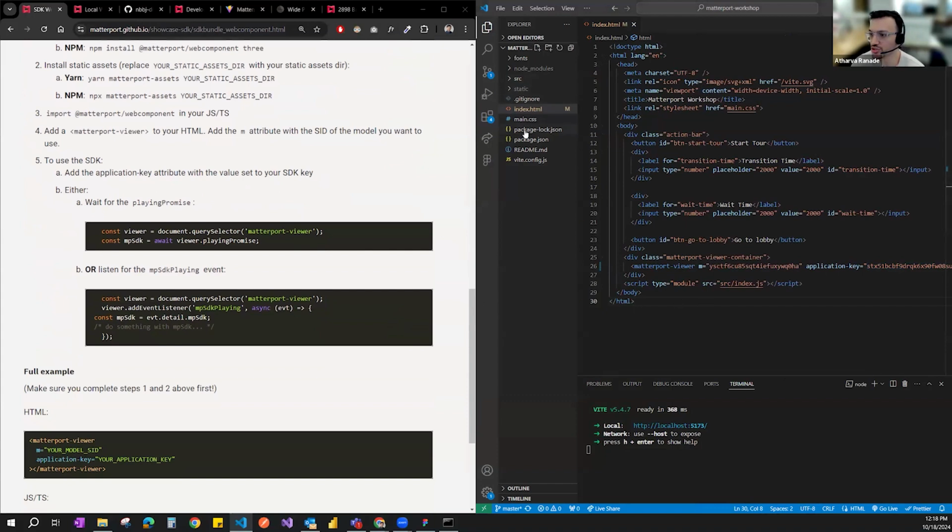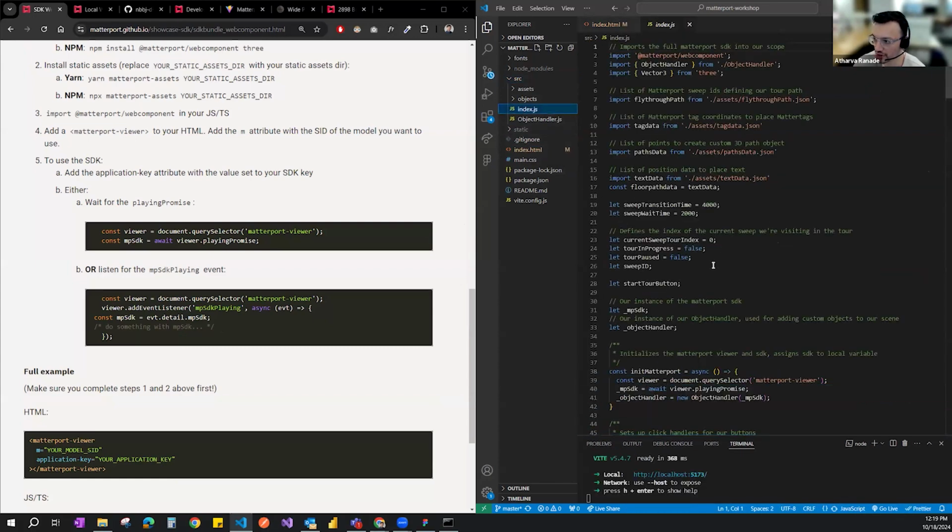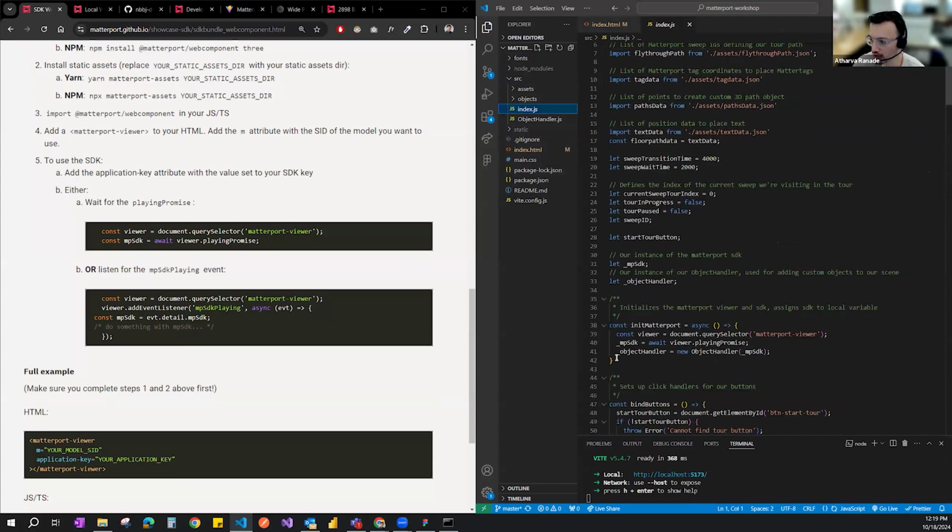The next step is to connect that to your JavaScript logic. In your project folder, in the source, there is index.js, which holds the entire logic of setting up the different functionality that we have here. But the most important one that needs to be initialized is the Matterport viewer and SDK. We're using the documentation found online to query the Matterport viewer, which we have done here.